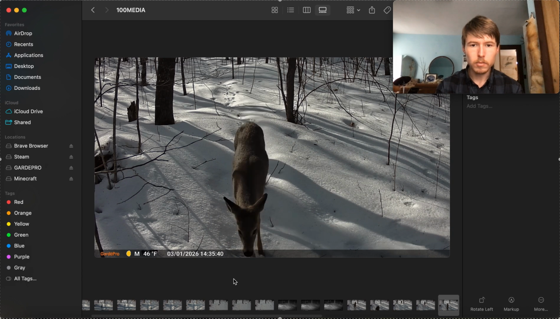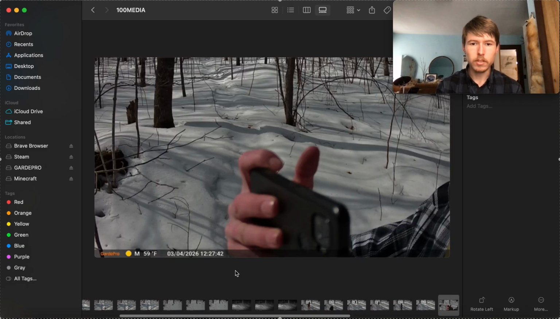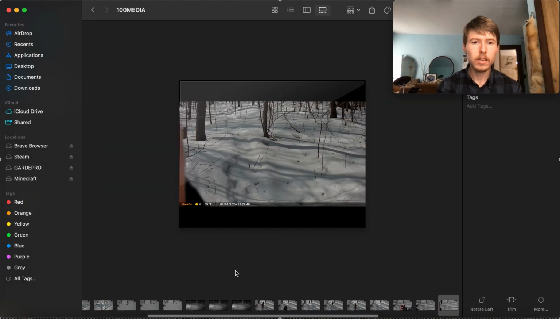Yep, that's probably what it is. Just two does. I was hoping that one of them would be a buck that had shed, but no, just a couple does. And then there's us today when we were checking it. So anyways, not much on this one, but throw in that other memory card that was on that hole, and that one had a lot of photos and videos on it, so we'll throw that one in and see what's been living in that hole.